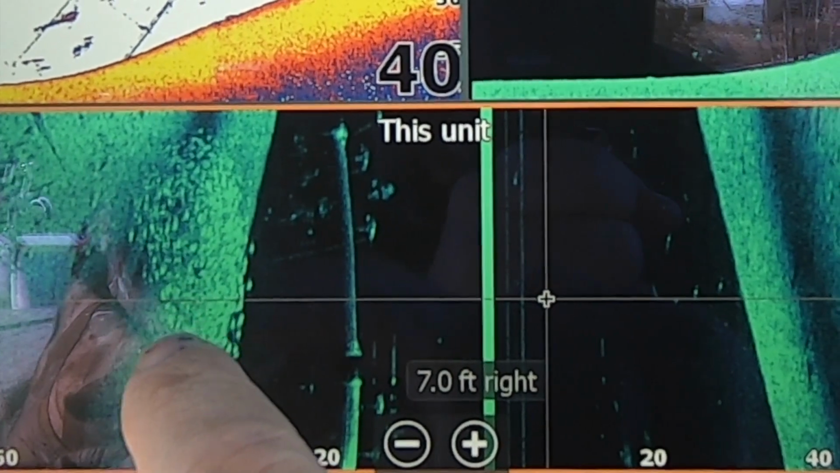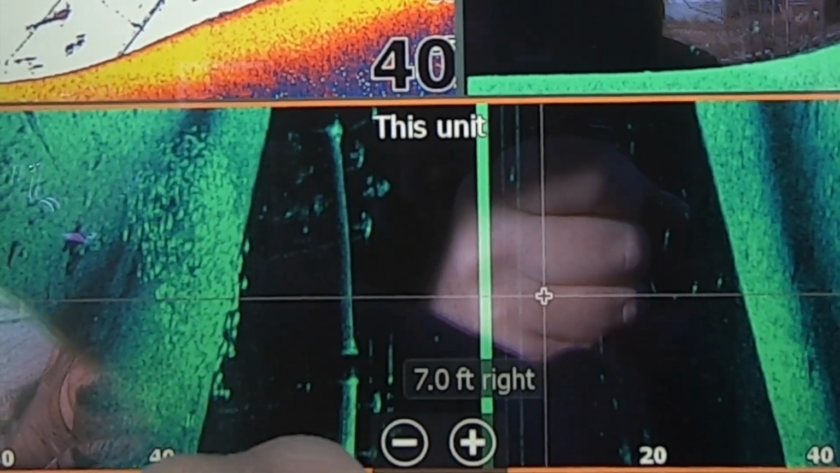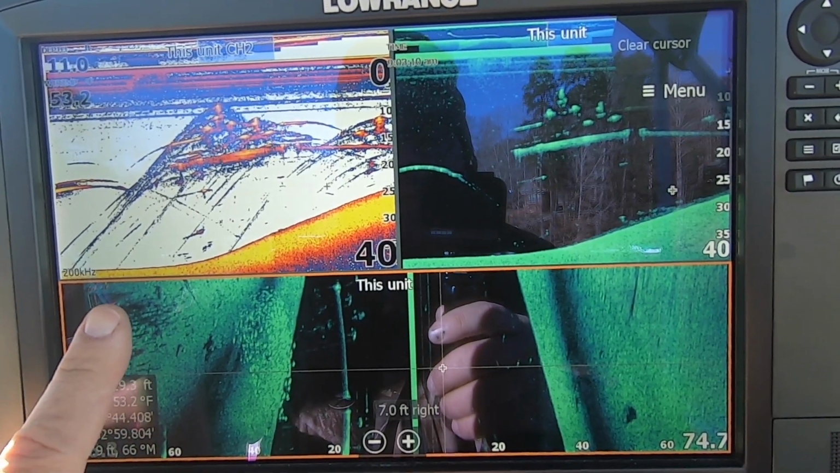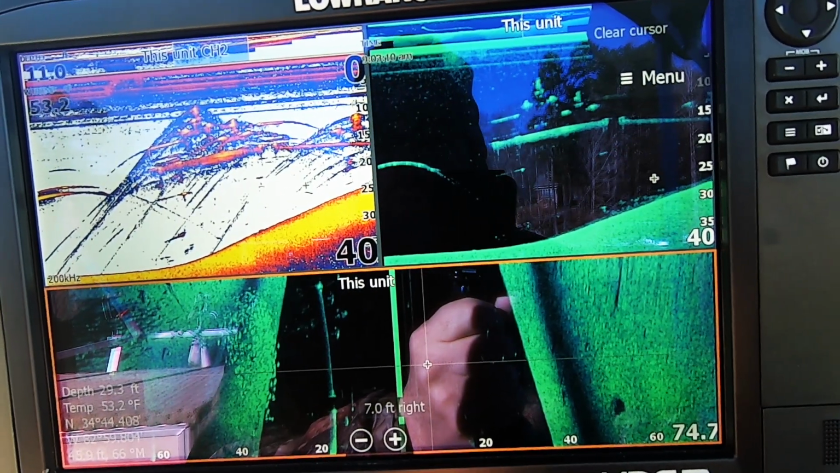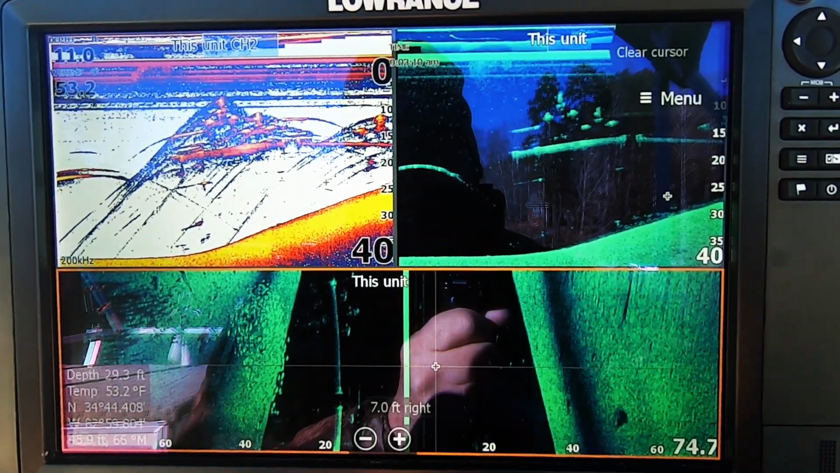I have 800 megahertz here. I got the 3-in-1 transducer. But all the white is the fish. This black patch over here is showing the shadow, and that's all the fish that you see on top of the ground. And usually, if you have yours set on 400 instead of 800, you may want to make sure you're looking to see if you see shadows.